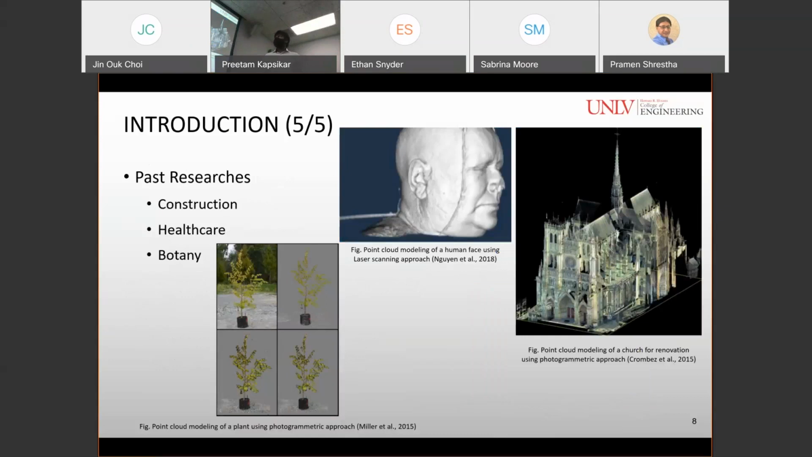Past researches have been conducted in construction and healthcare industry and botanical studies. So these are the images taken from those researches. The image with the plant was a photogrammetric approach for point cloud generation. And the one with the human face was done using laser scanning. And the one on the right side was done using photogrammetric approach for the renovation of the church.